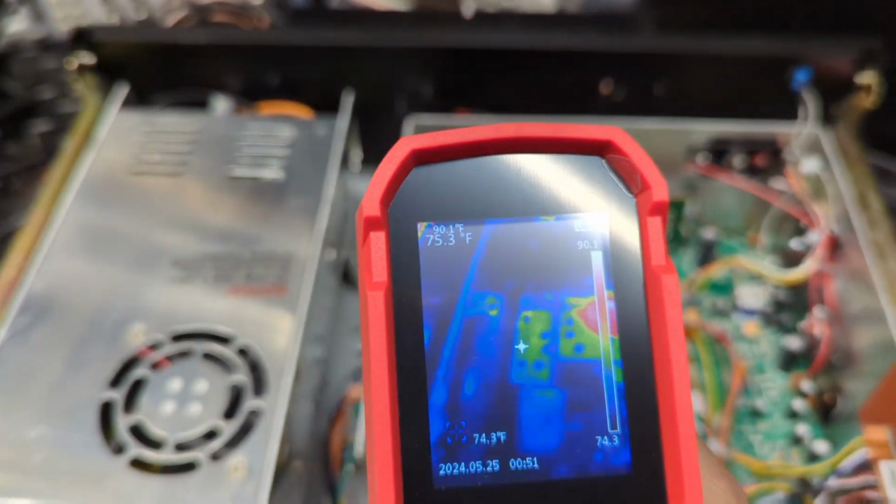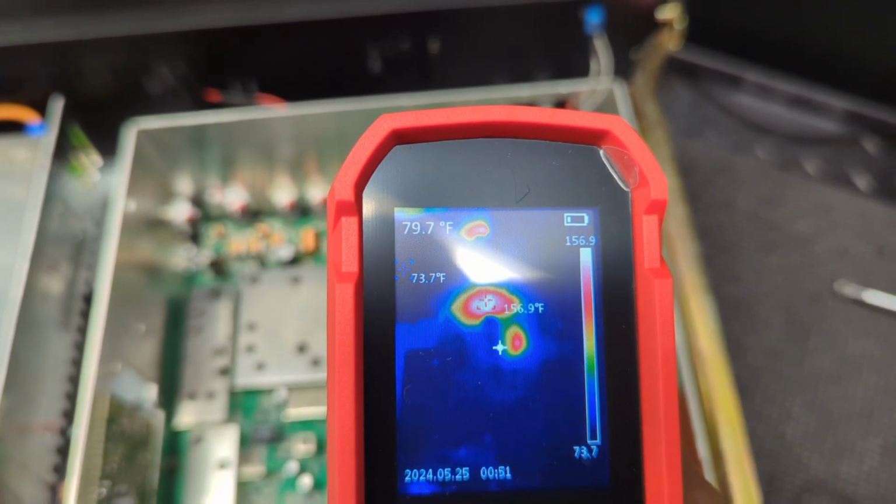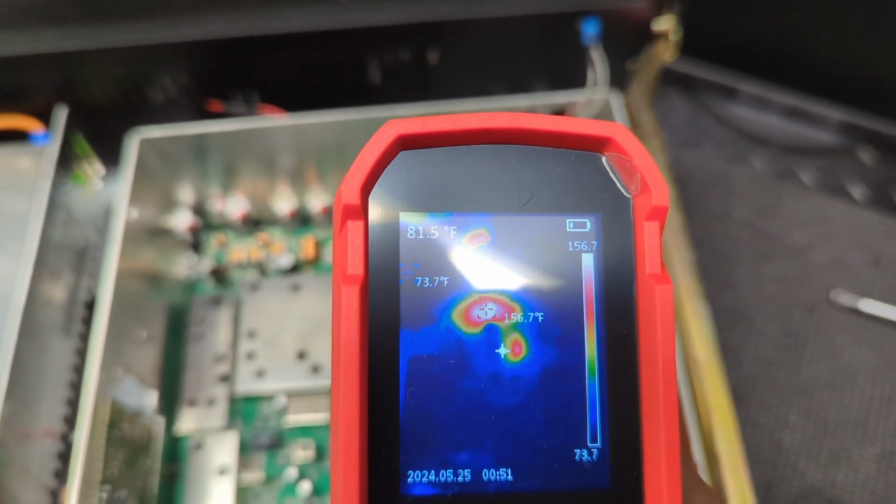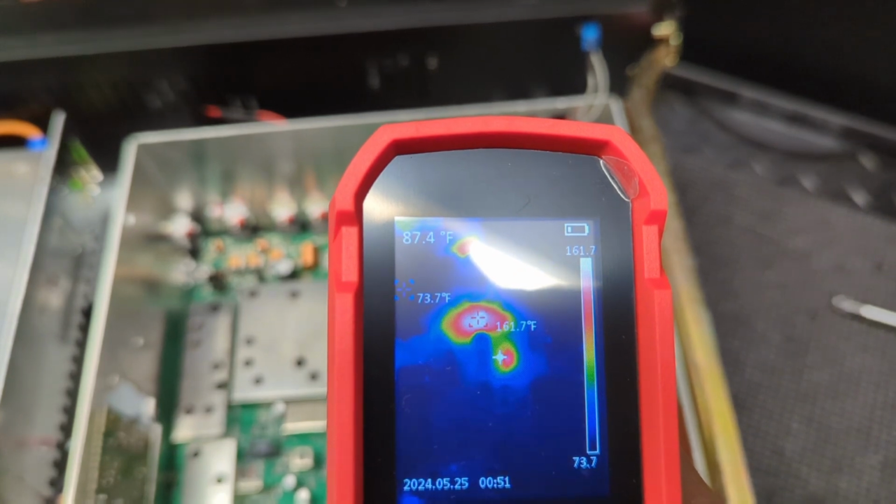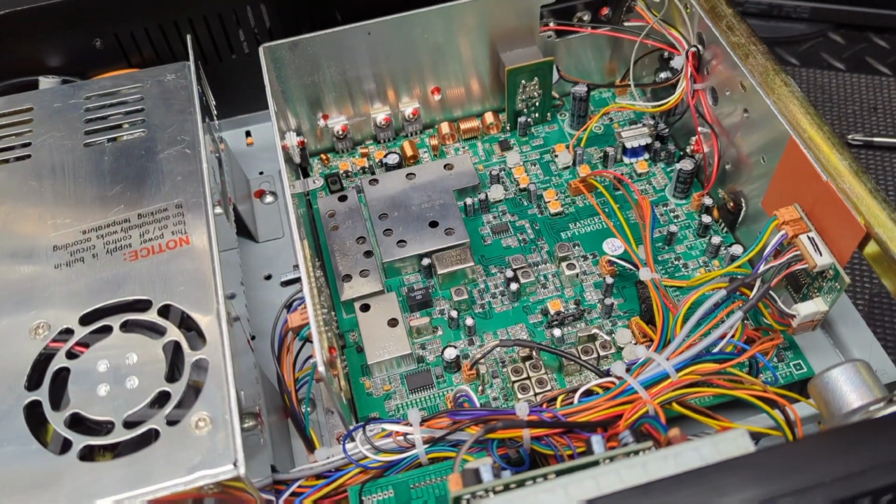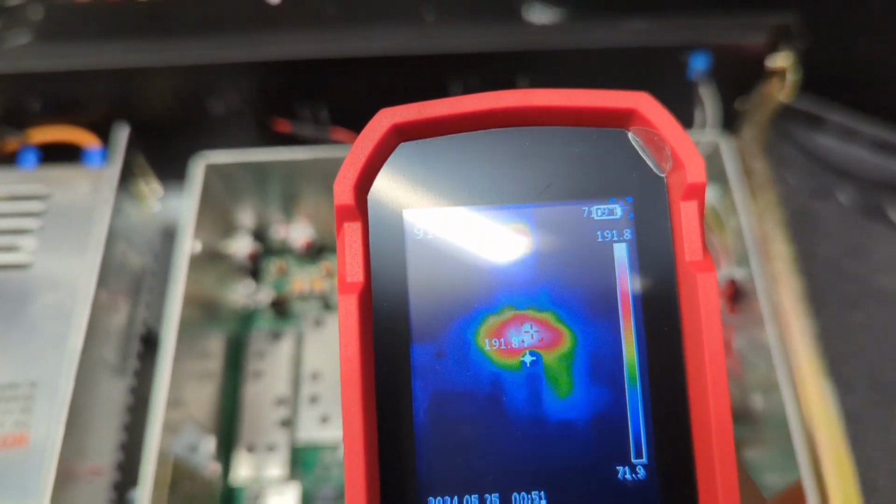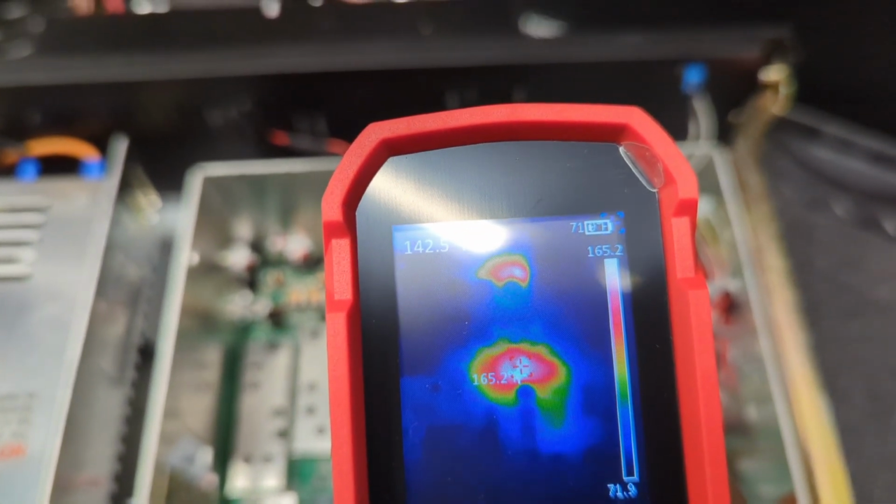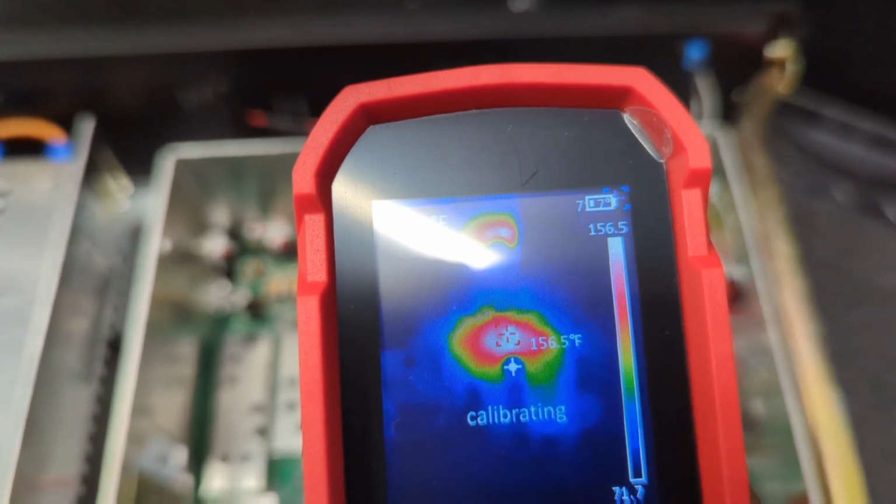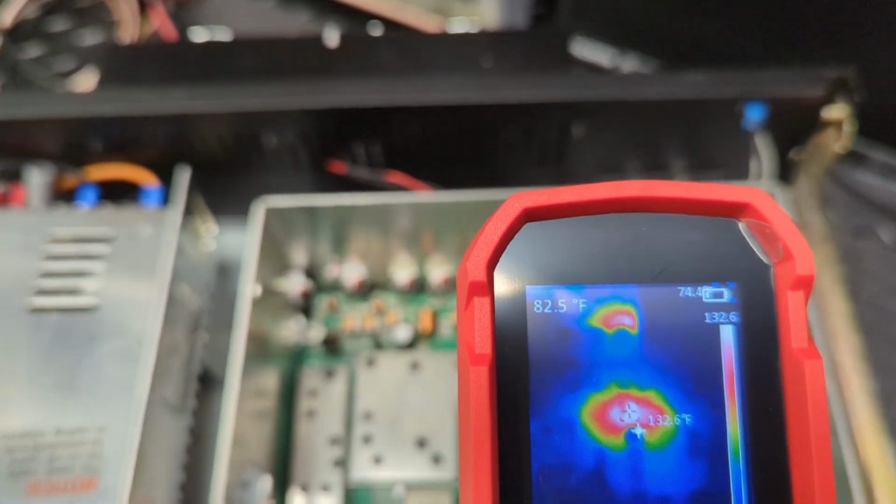But on this one, we can't do that because it's AC. So, okay, boom. Wow, look at this. Right off, 160 some Fahrenheit, 170 some, 180. This is getting burning hot right here. I'm going to want to shut this down, because that is lighting up really hot. It was going up to 200 degrees, I believe. It's cooling back down now. I thought I saw about a 190.